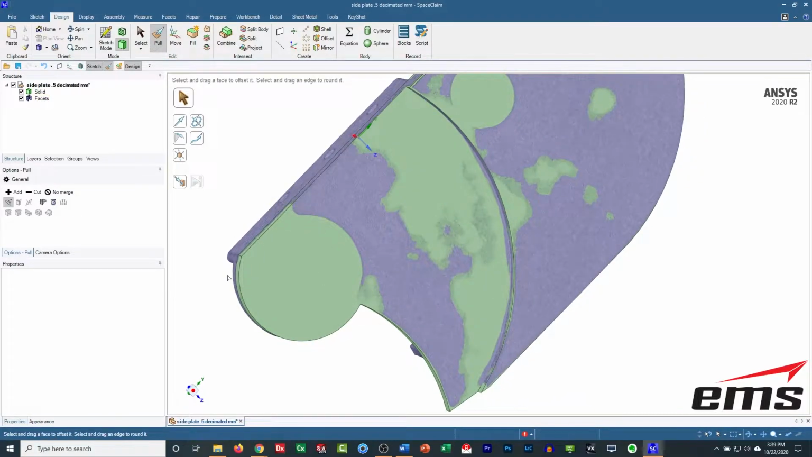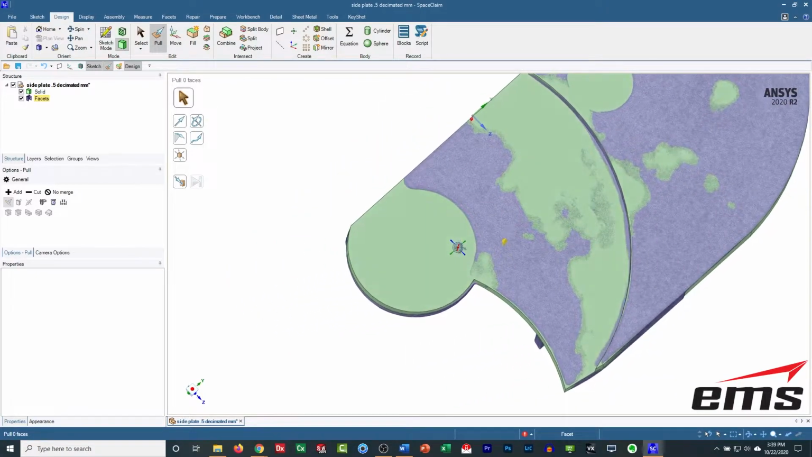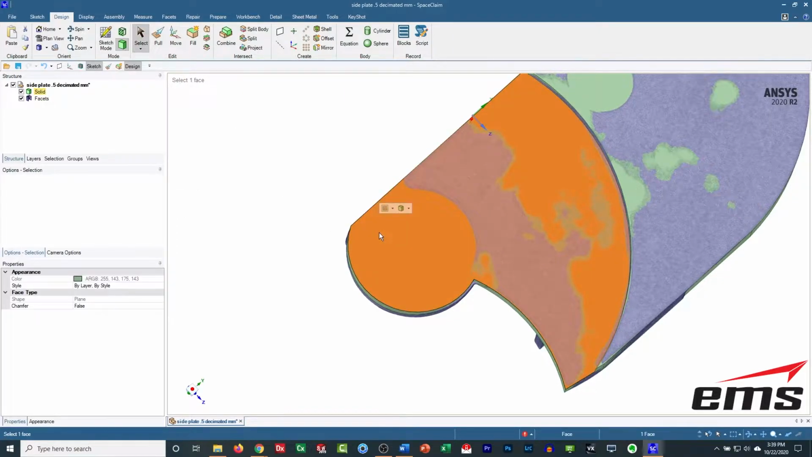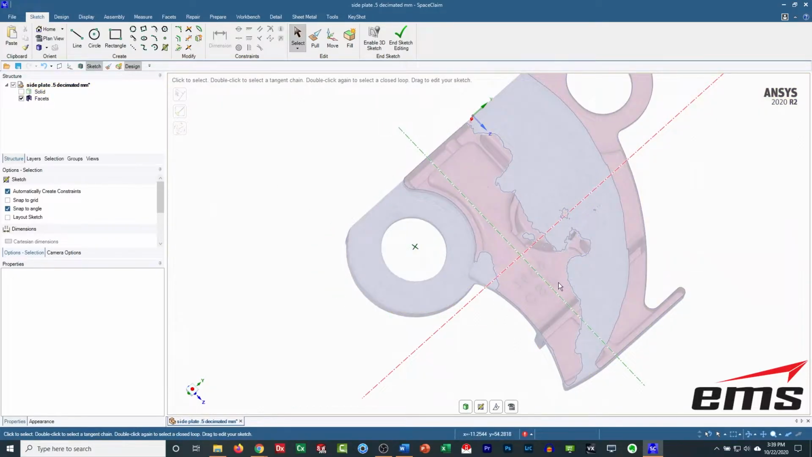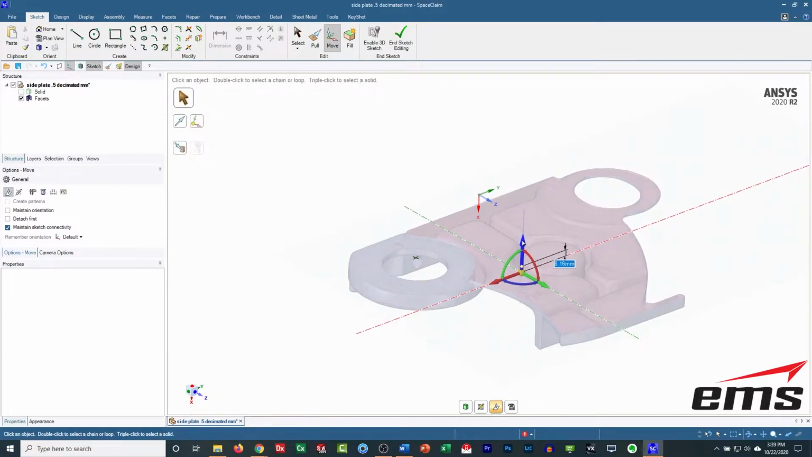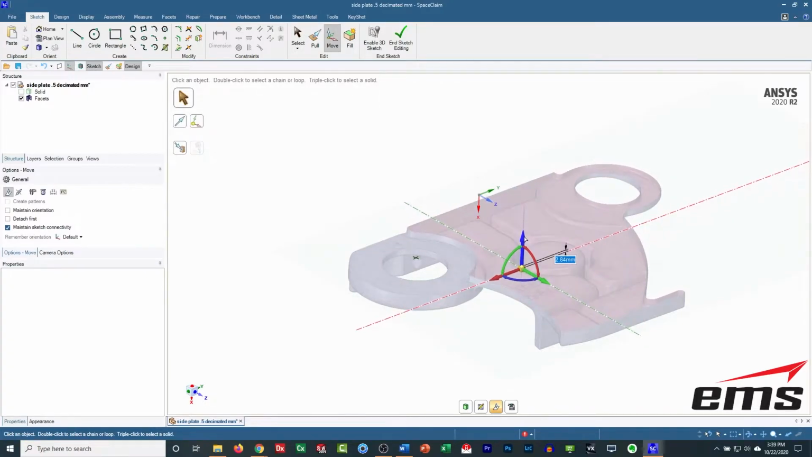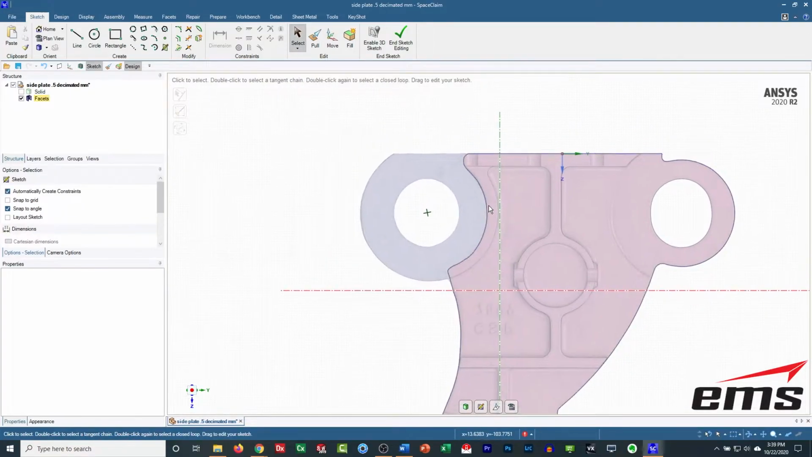We'll do a circle again, maybe. Actually, let me look here. And so we'll go ahead and select that face, go into our sketch mode. Let's hide our solid body and kind of figure out where we want to cut that. We'll say that looks good.